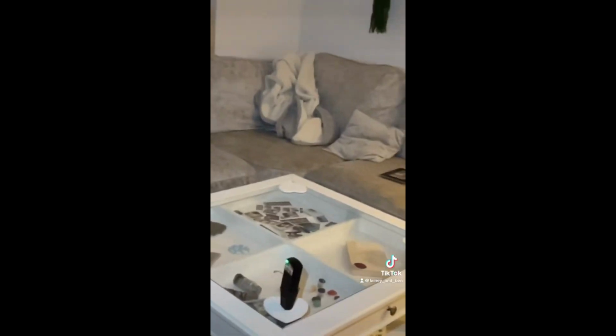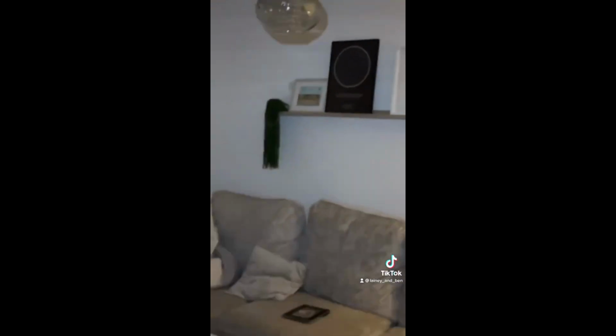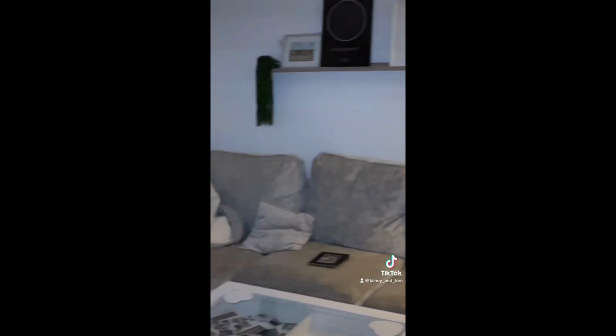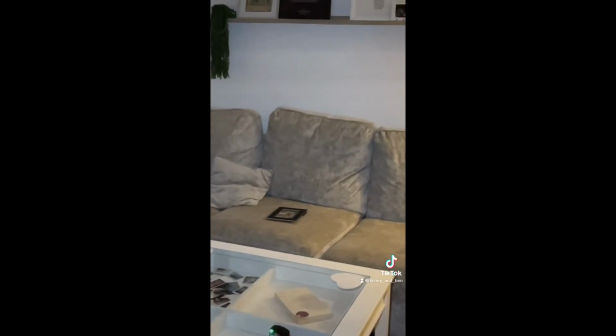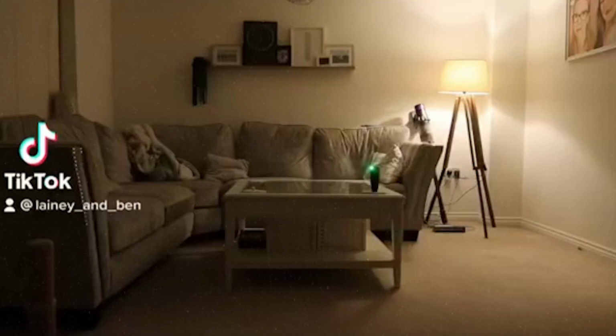This video was shared on TikTok by a user named Laney and Ben. The family had been experiencing paranormal activities in their home, prompting them to set up a camera in their living room to capture any unusual occurrences. In the video, we can see that they indeed recorded some unsettling events.